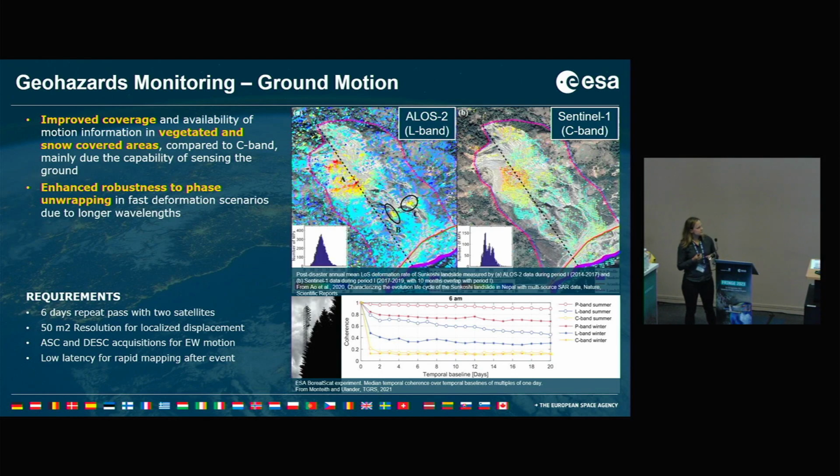Some examples here. Maybe to mention that we are in a collaboration with JAXA acquiring L-band data over selected target sites to really study synergies and complementarities of L- and C-band data. And there will be a dedicated session on this with a few presentations on Friday morning.